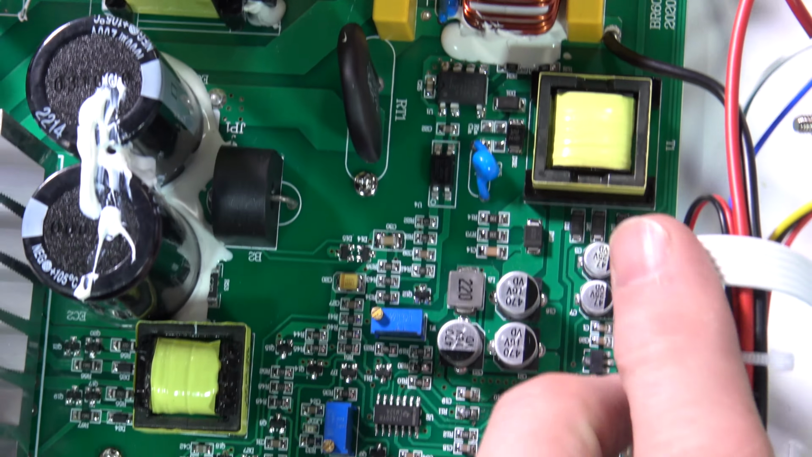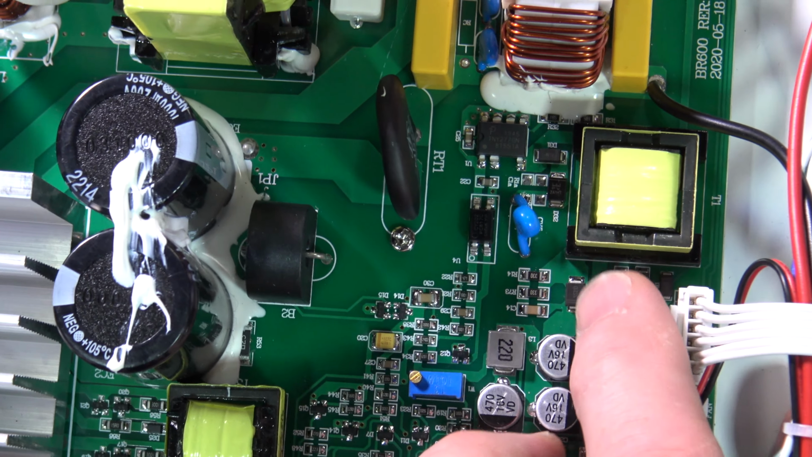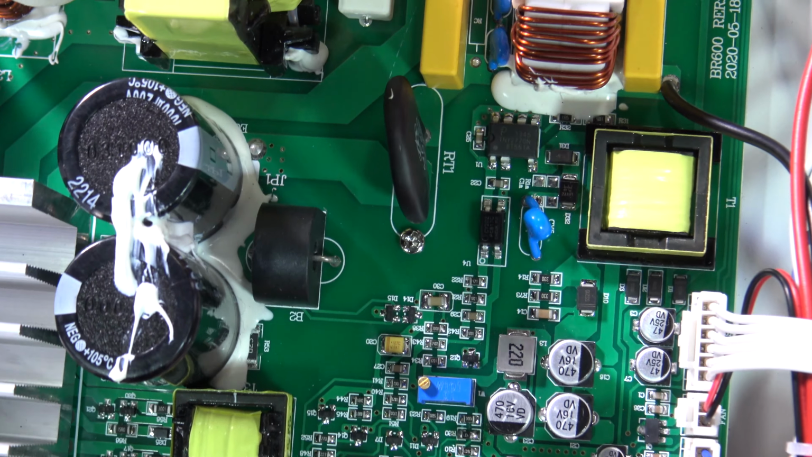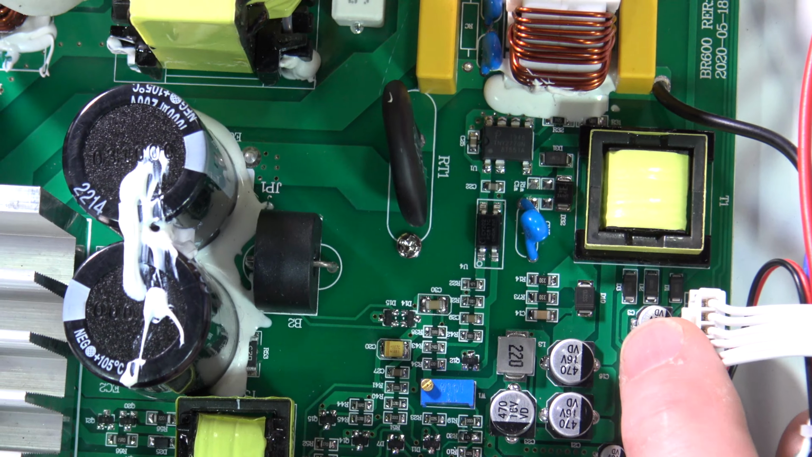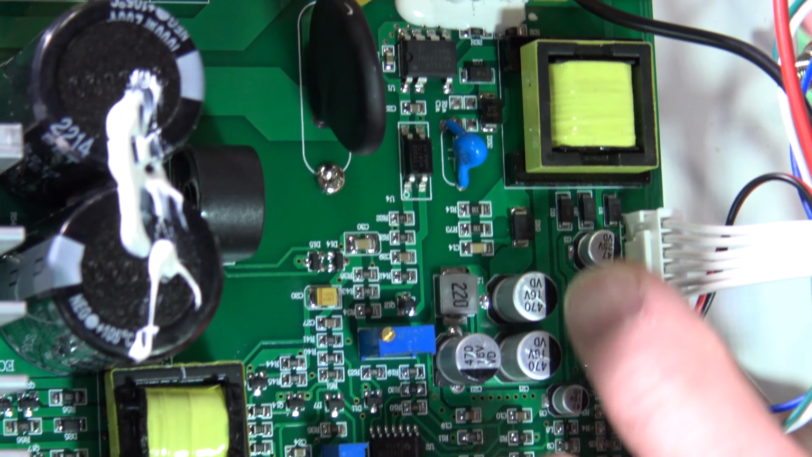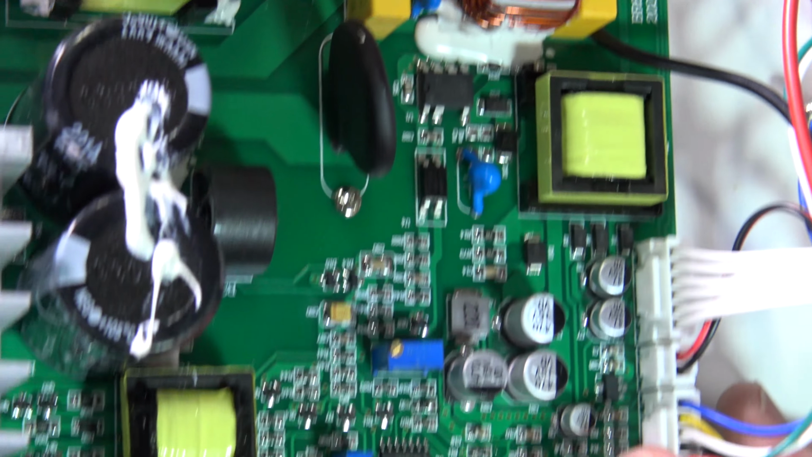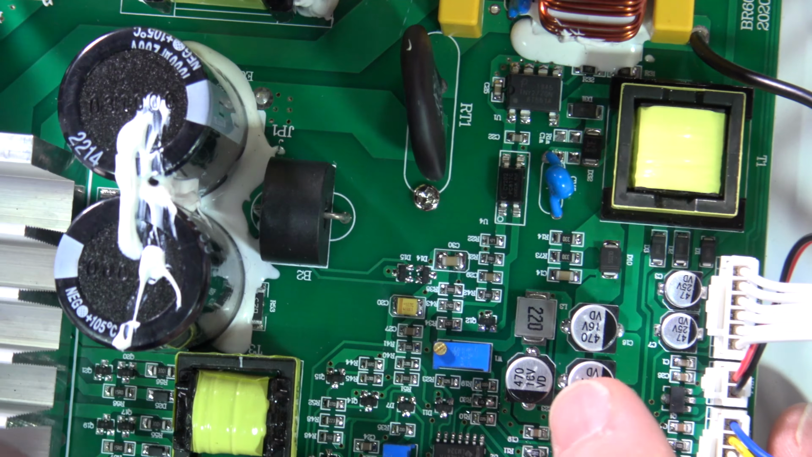Now the output, I'm going to just point it out and then I'll show you on the schematic. See these diodes right here? Each one of these diodes is an output. So it turns out, I think what we have is 1, 2, see these aluminum electrolytics, these bulk capacitors? That's an output, that's an output, that's an output, and then these 3 here make up an output.